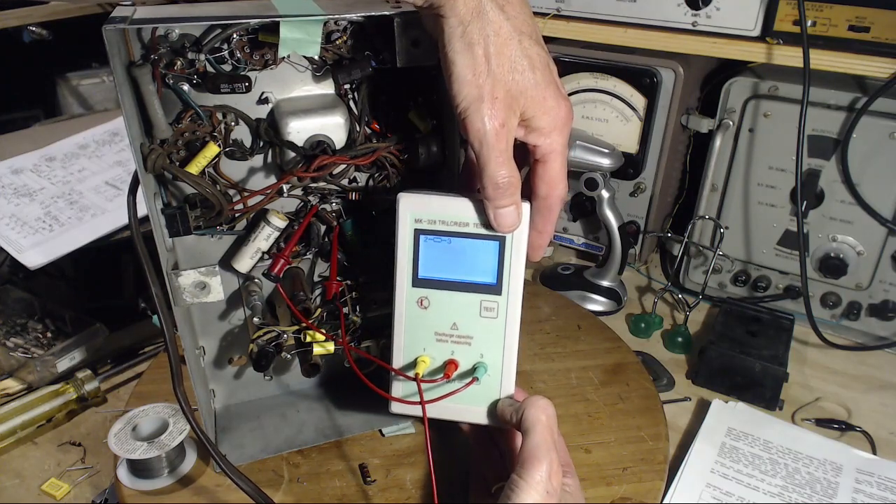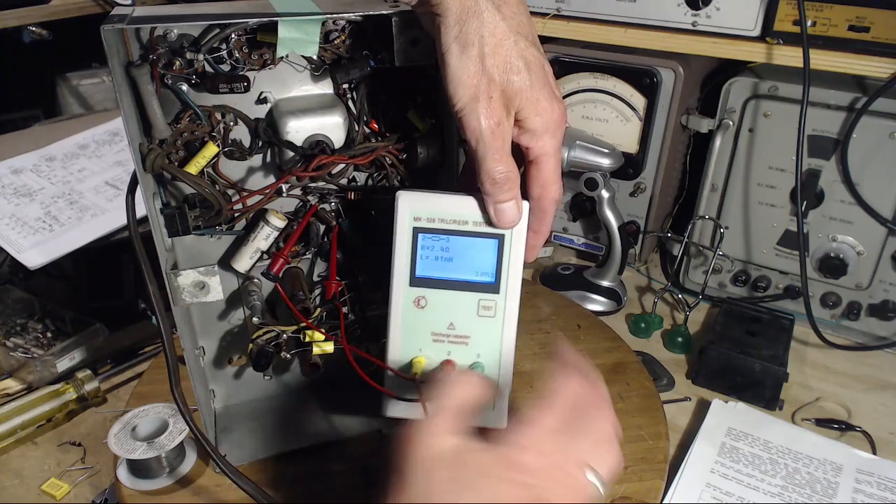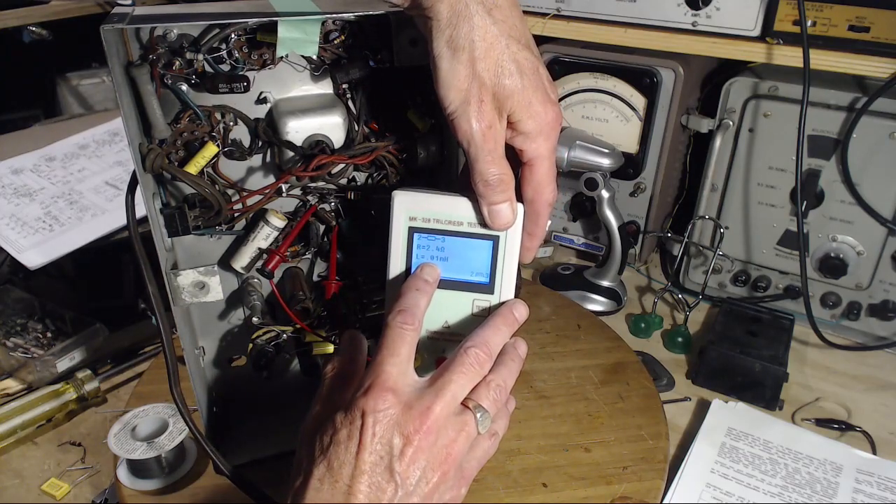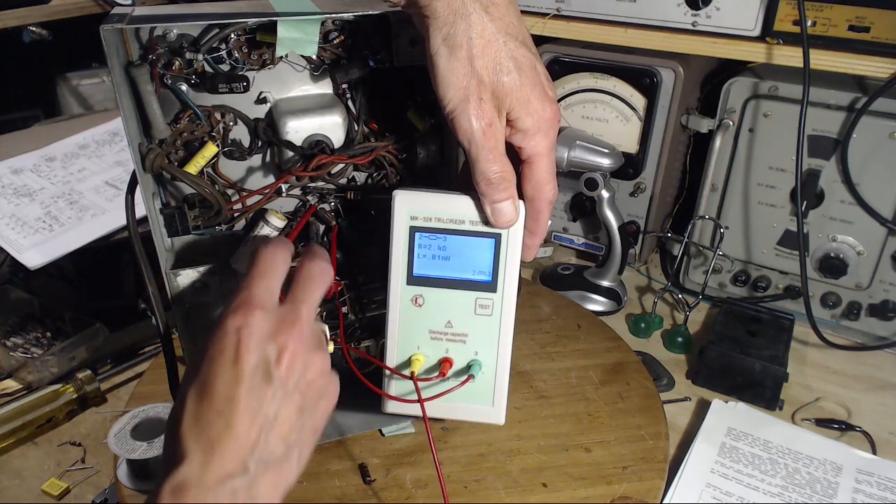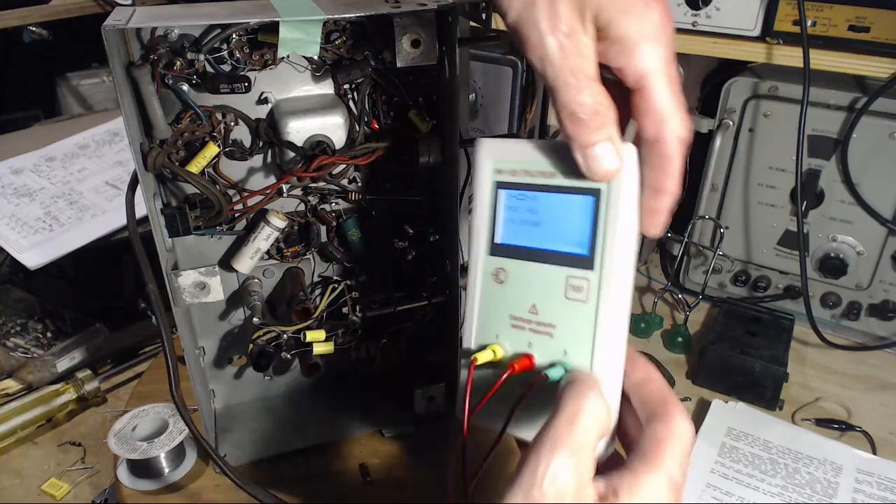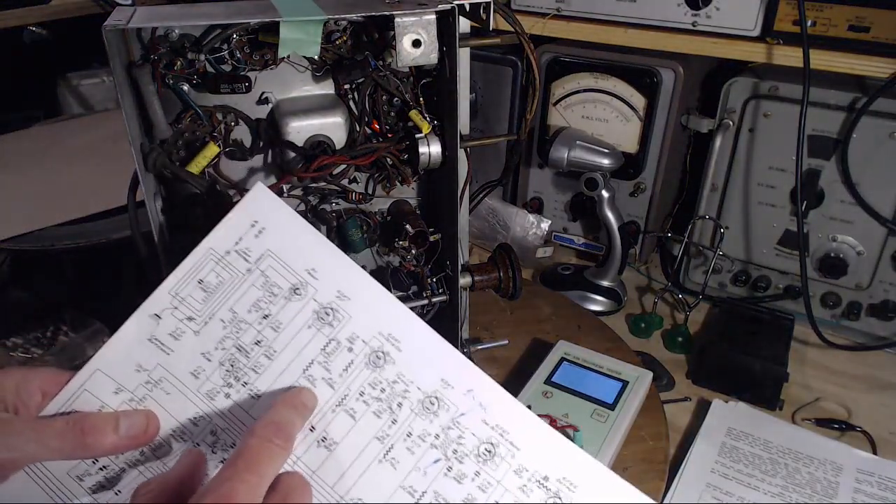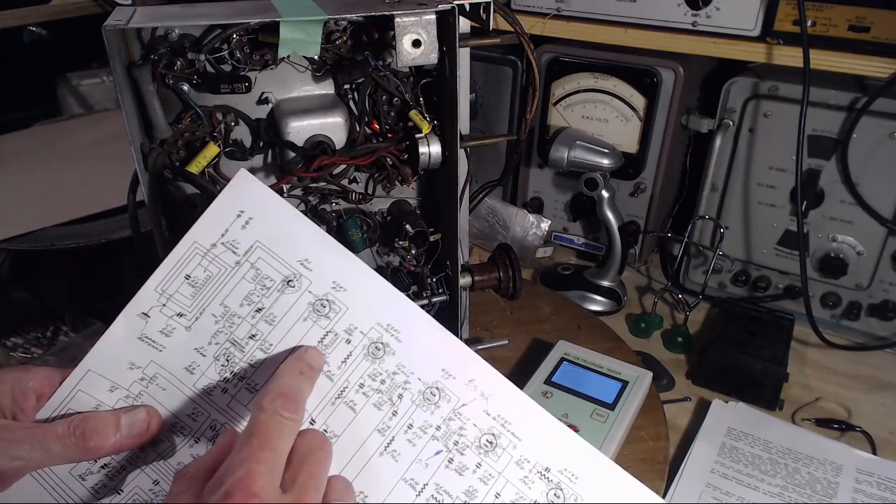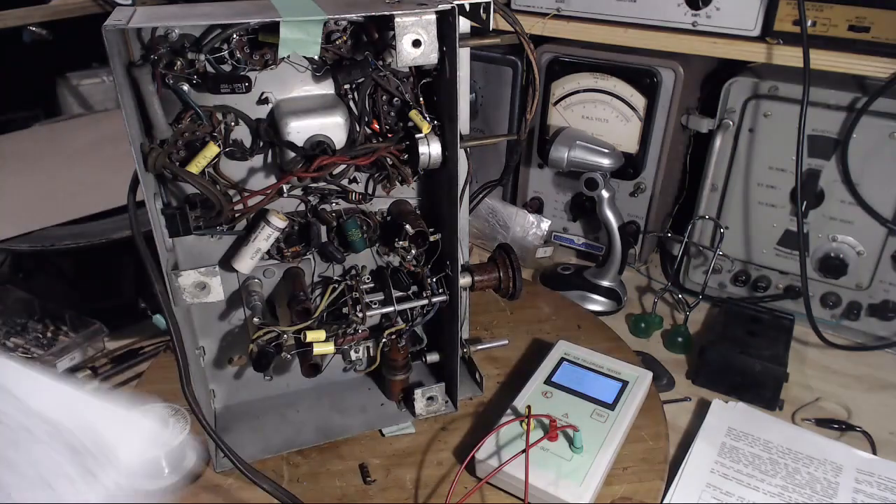What does it say? It says it's a resistor, 2.4 ohms, and a little bit of inductance there. Interesting. So it thinks it's a coil. That's all it knows. 2.4 ohms. Isn't that roughly what it was supposed to be? It's supposed to be 6 ohms. Right.